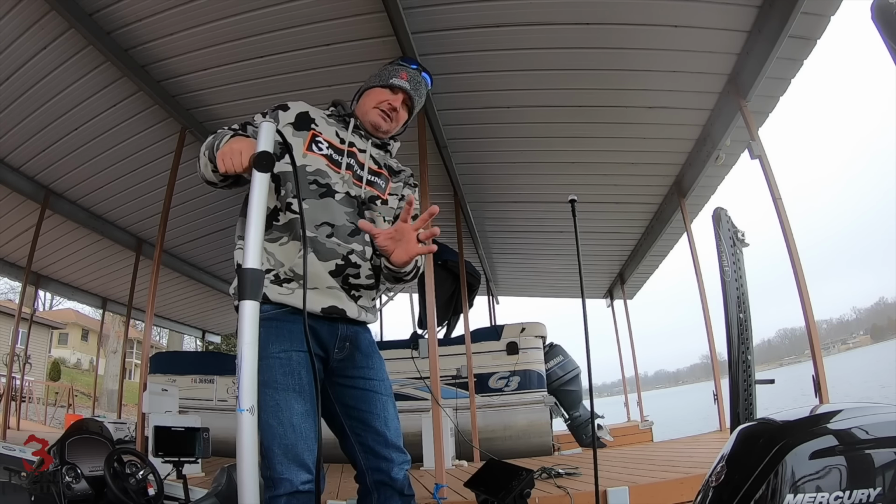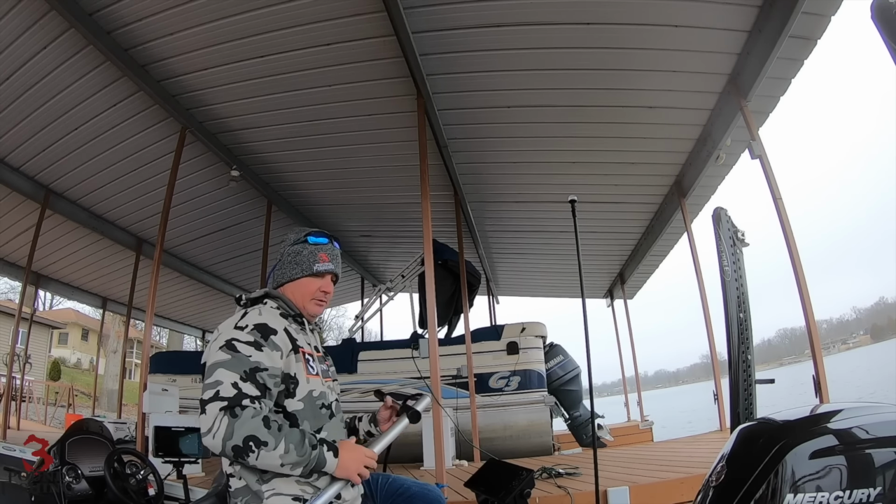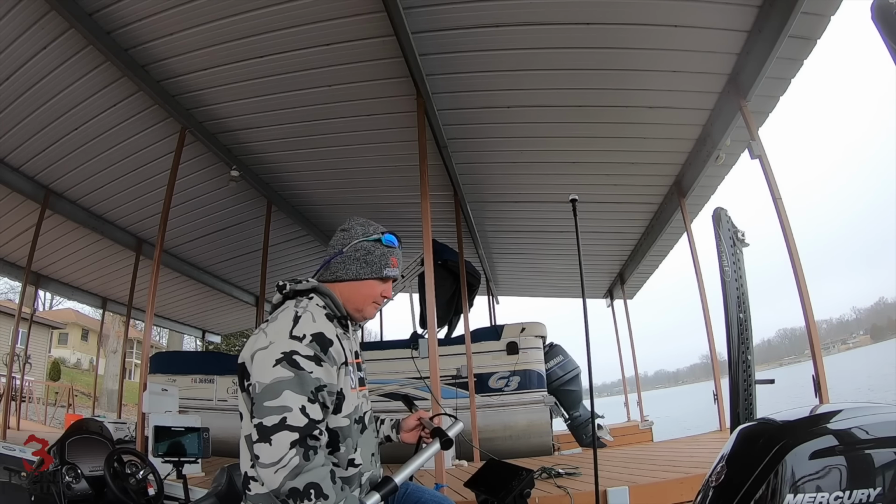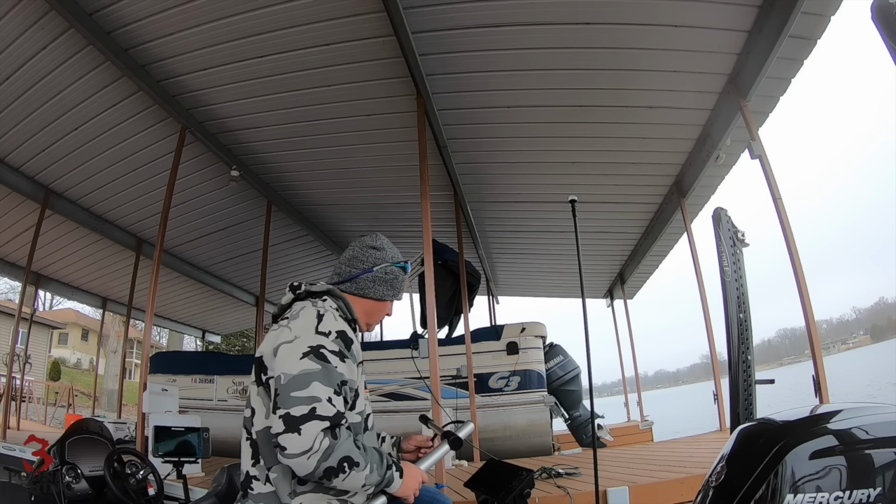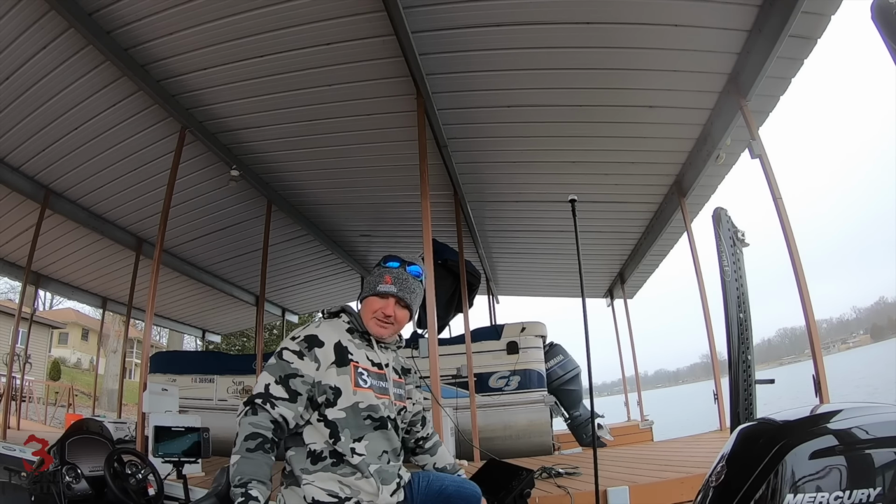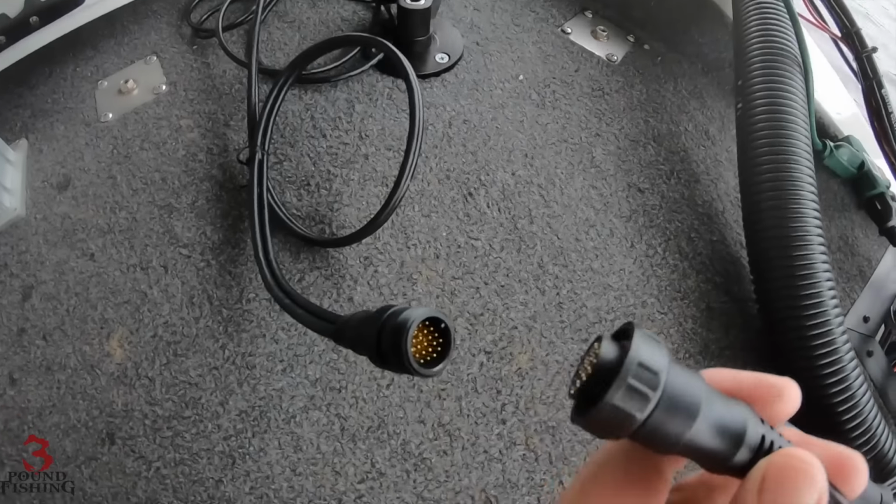The other thing you need to consider too, just so you know, if you do go with a system similar to this, the battery and the black box are in here. You're going to need an extension cord, an extension for this LiveScope cable. Over here with this transducer pole, I hook these guys up. Let me show you how that.